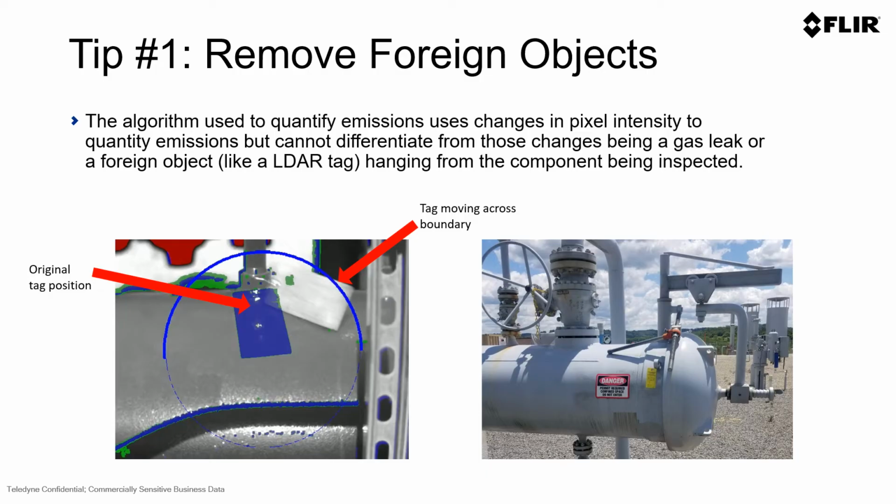When you're using QOGI and OGI itself, those components move around inside the video, and the technology may see that as an emission. In this case, you'll see an LDAR tag move from the center of the boundary and then cross the boundary as it's moving with the wind. The technology may assume it's an emission and include that in the analytics.